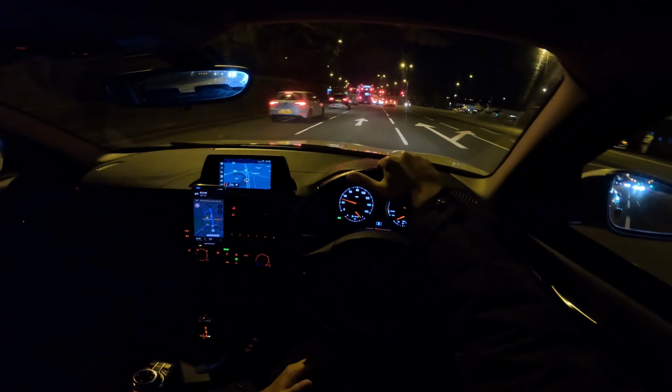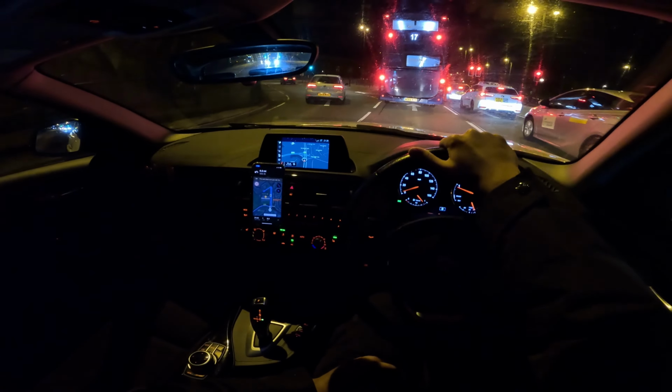This looks confusing as hell, by the way, because I don't even know what way I'm gonna go. I might be going the wrong way, I'll be honest, but it's fine, we vibe.